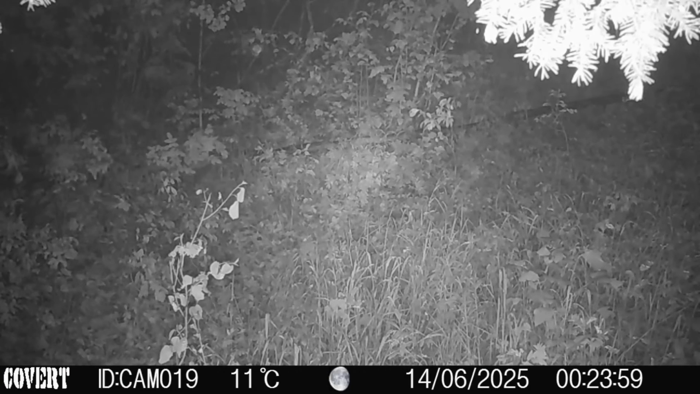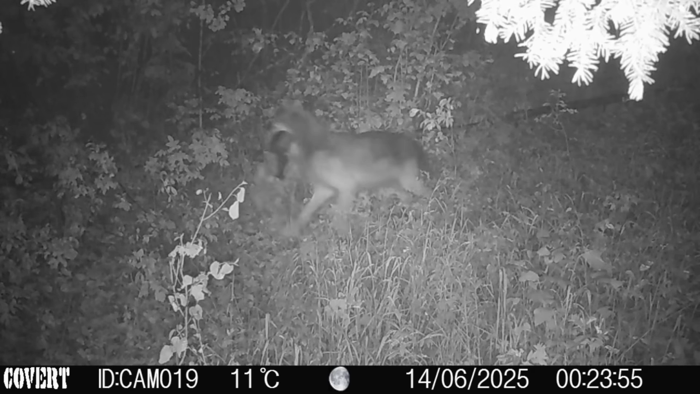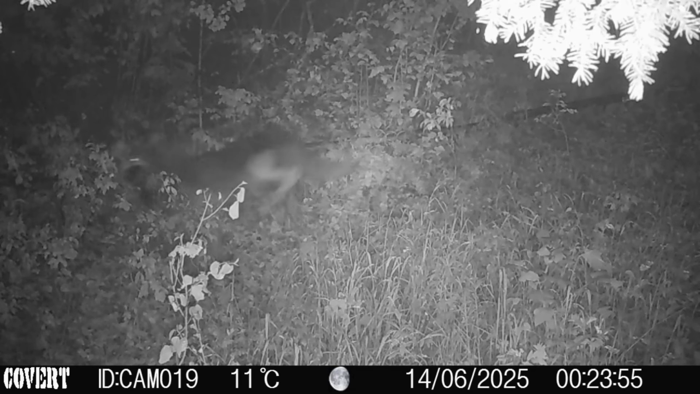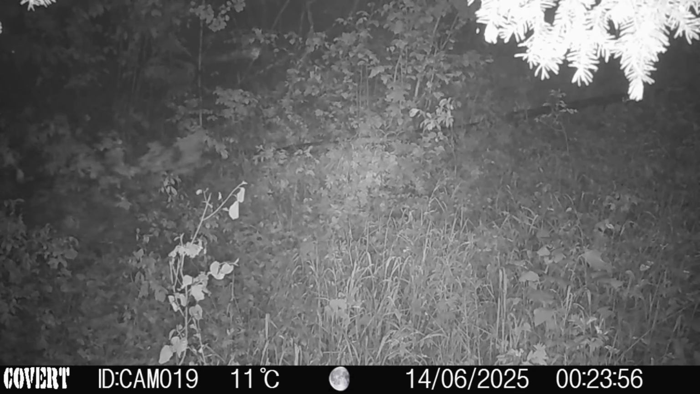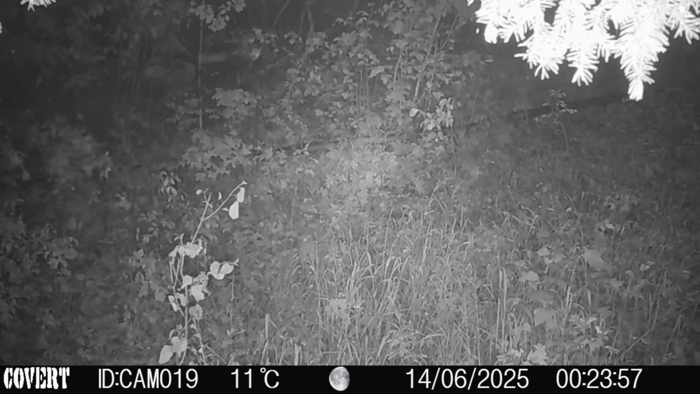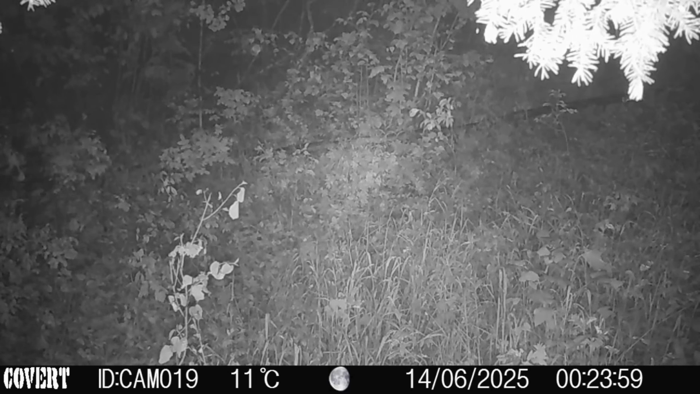Now I can't tell. That was a little too quick to tell what he's carrying, so I slowed it down here. You see what you think. Might be the hind leg of a deer. Might be a yearling moose, I'm not sure. It being in the dark, you can't really determine the color of that.